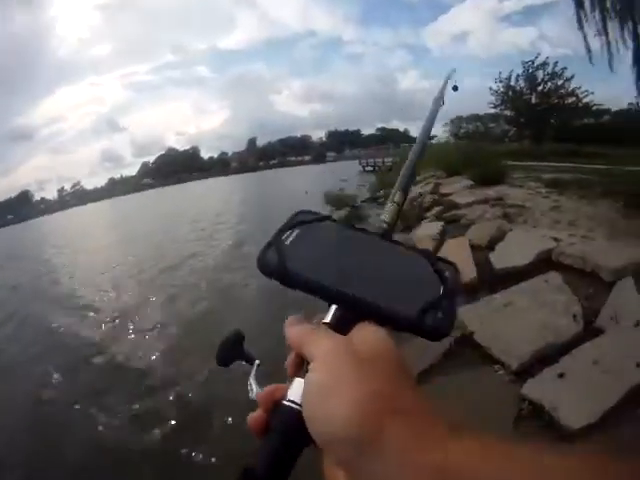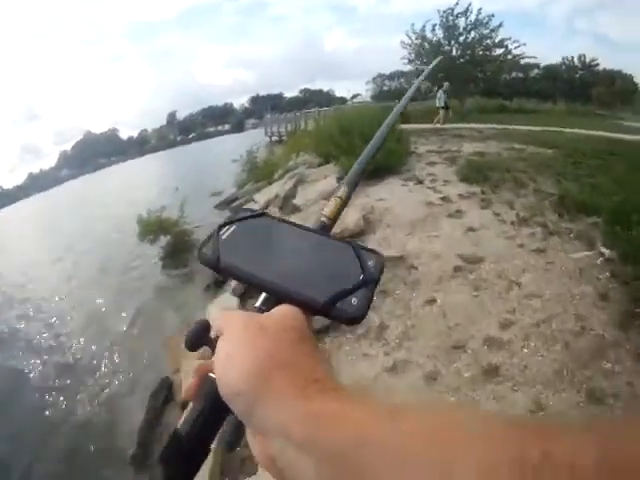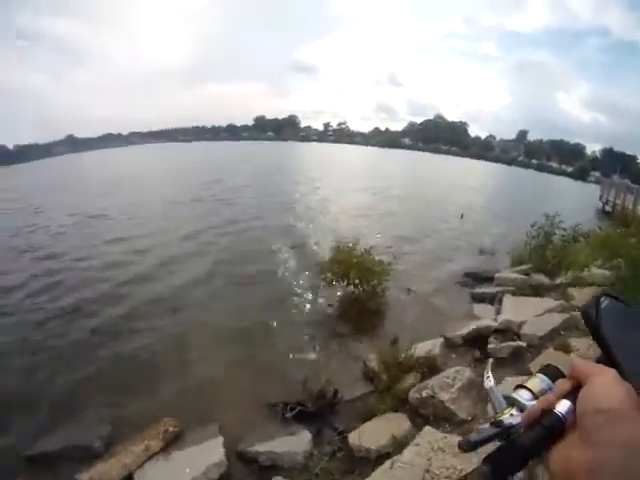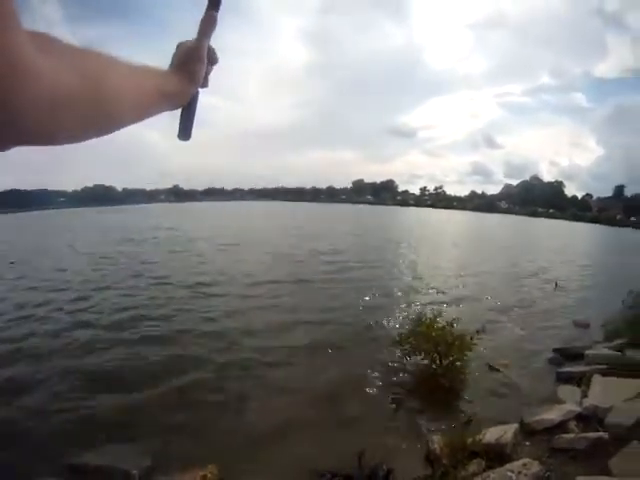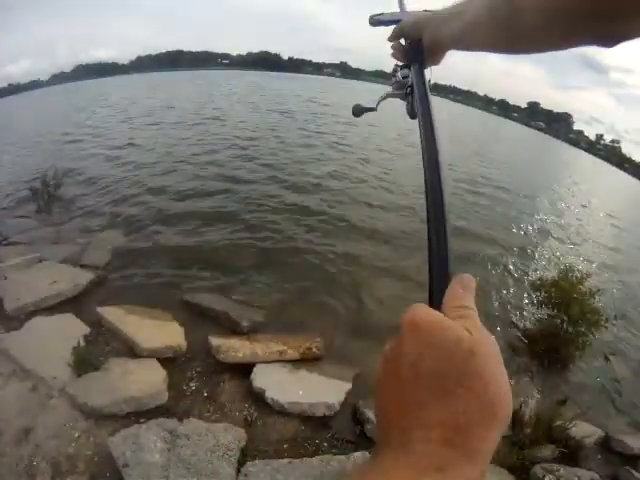In the tree. Let's try toward that. Whack it.